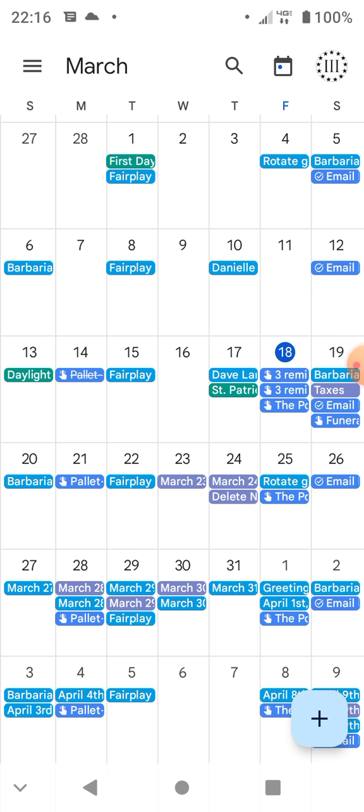It's better. Rotate goats. Where's that? Okay, 4th. Okay, so one more week and then we'll rotate the goats. That's right, because they got sick that first week, the last week of February, first week of March. And so I moved them to the new yard, the first yard, the weekend of the 6th.